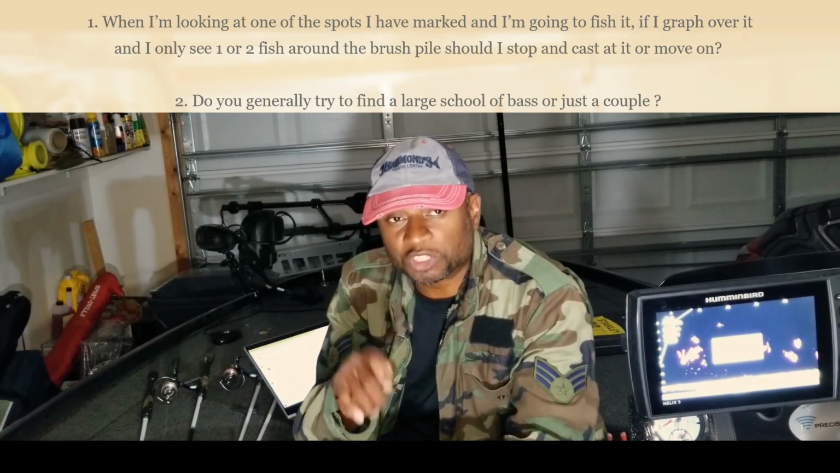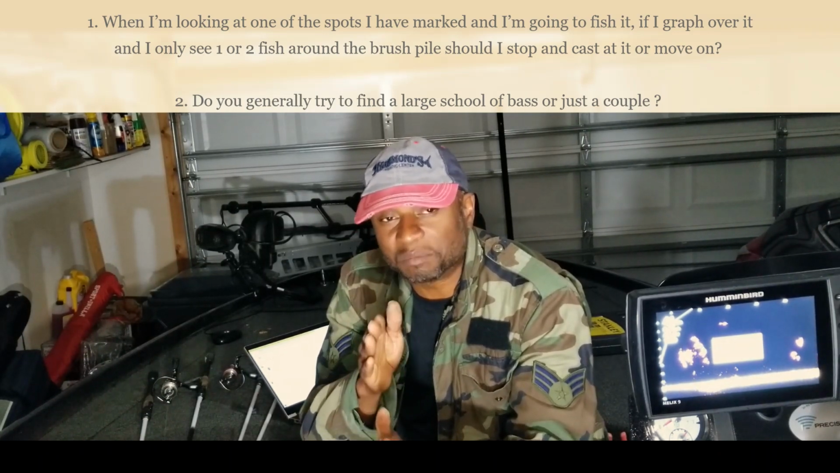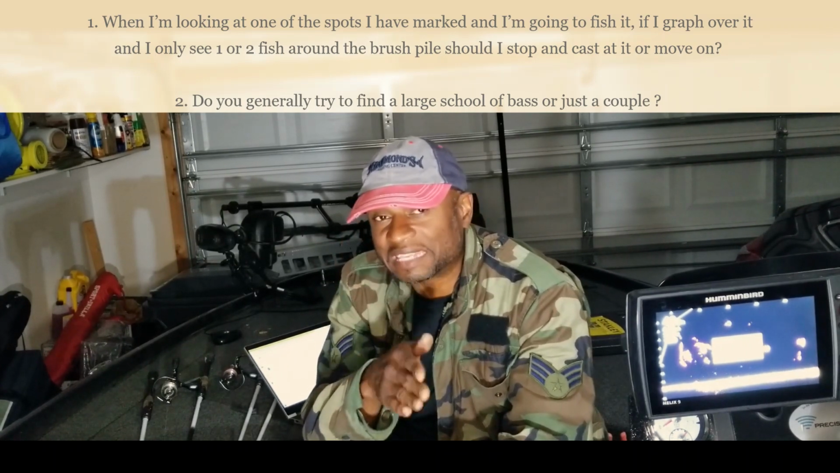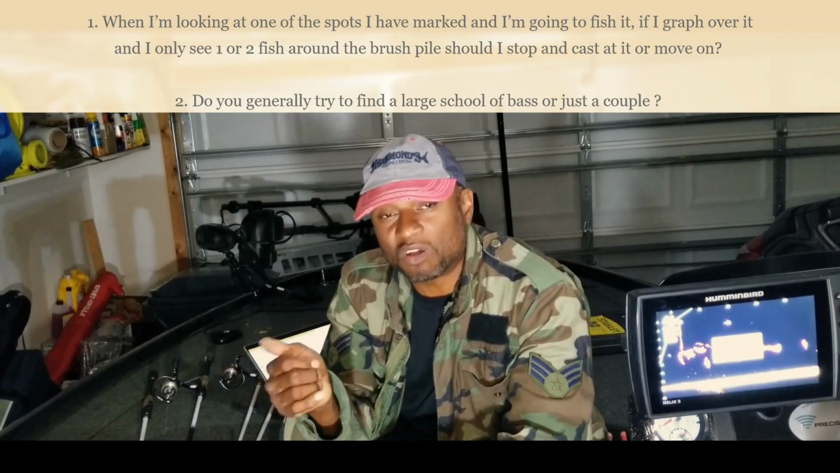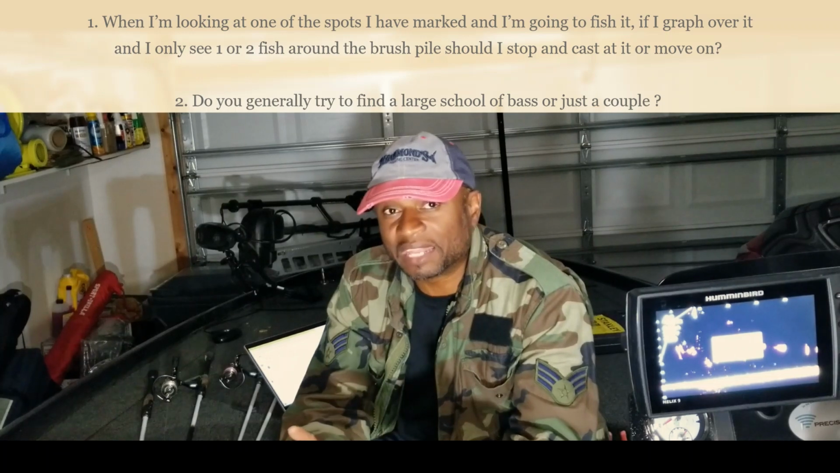make one or two casts, and because now you have the ability to be more precise with your cast, you can make one or two casts, see how the fish reacts to your bait. If it doesn't bite, pack up and I'd move on. So that is how I would approach that in shallow water and if it was deep water.